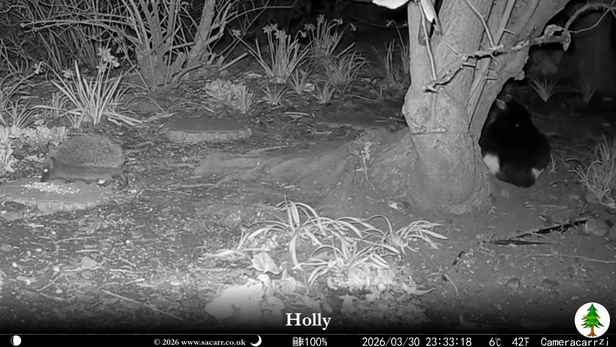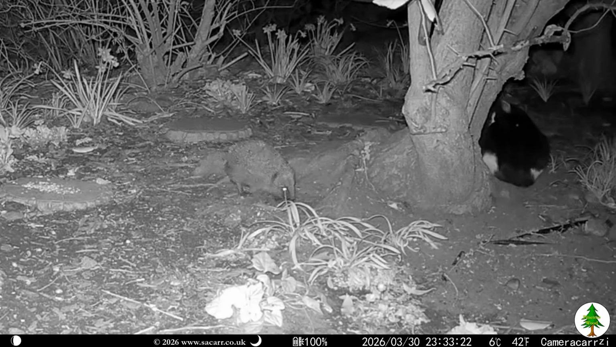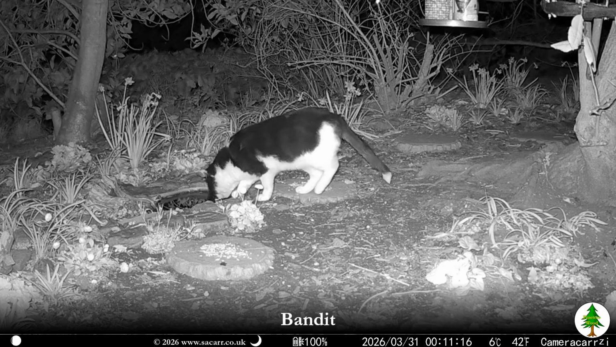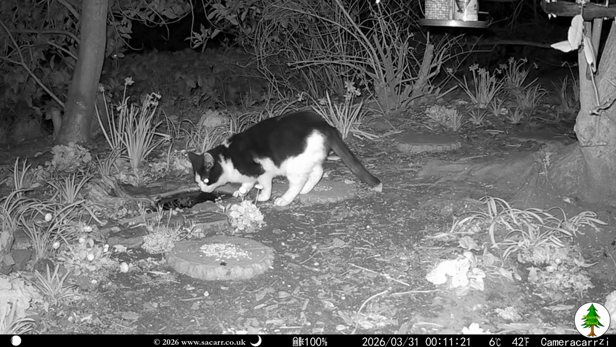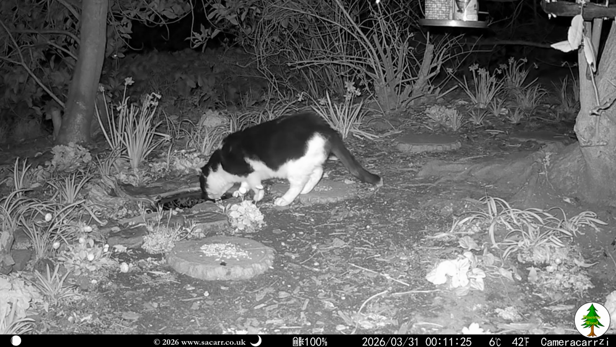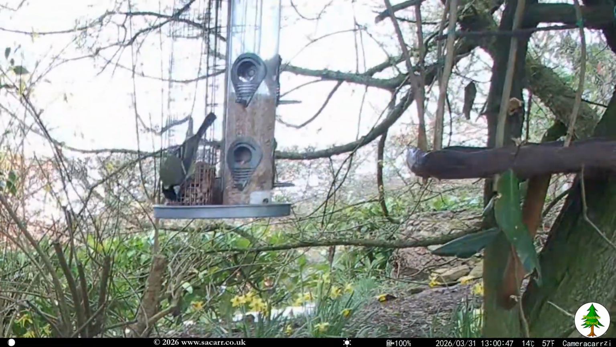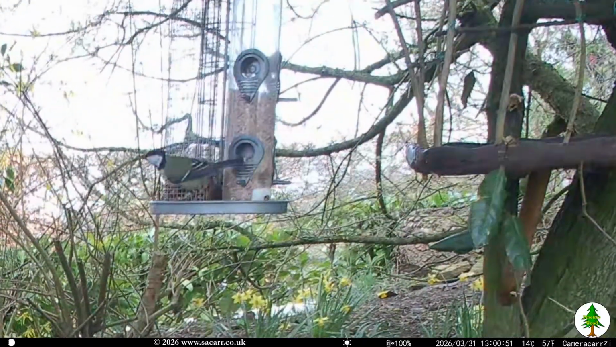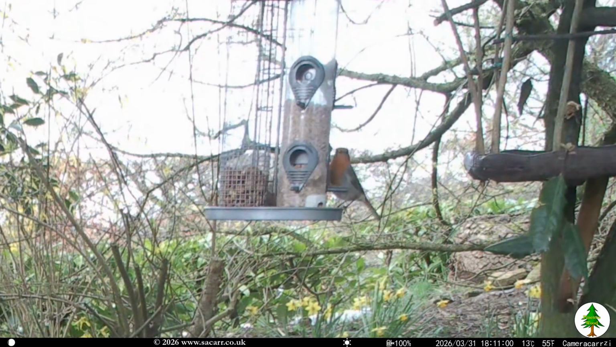That evening, Holly was feeding in the wood while Bandit was nearby, watching the mouse burrow again. Various small birds finished off the captures for March.